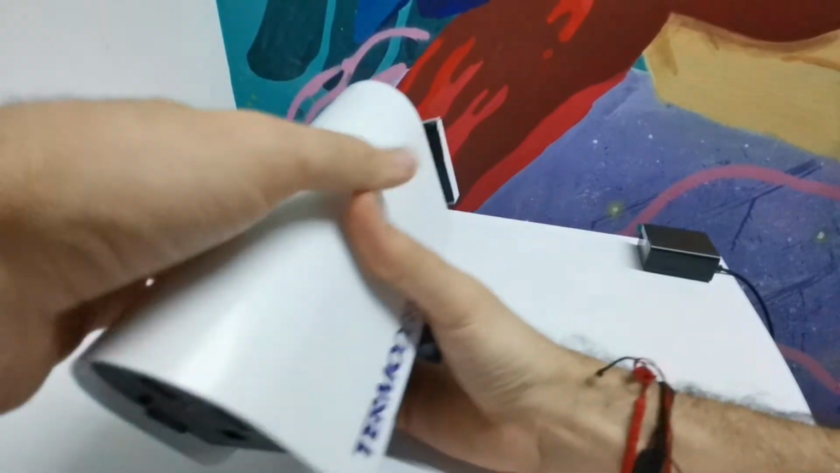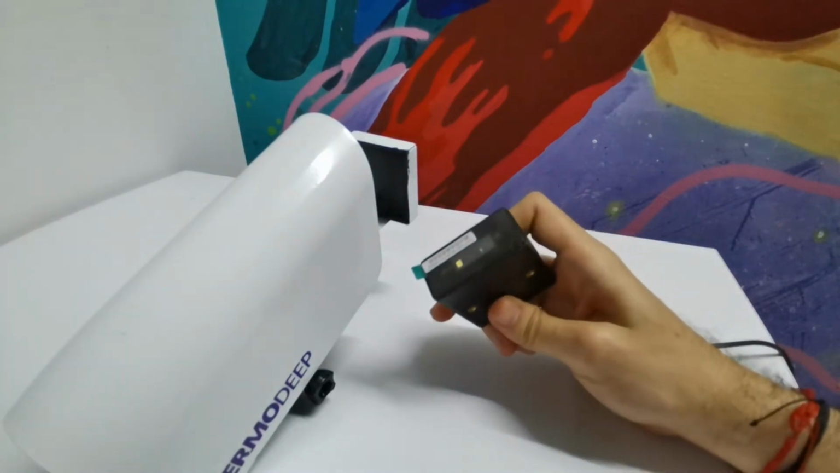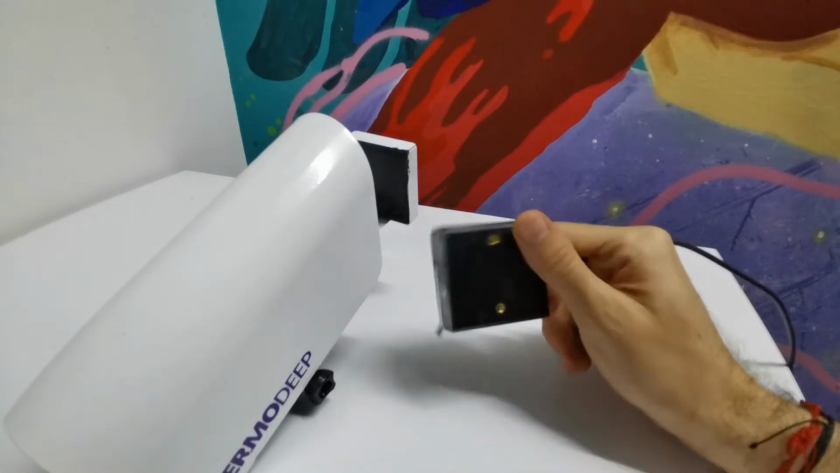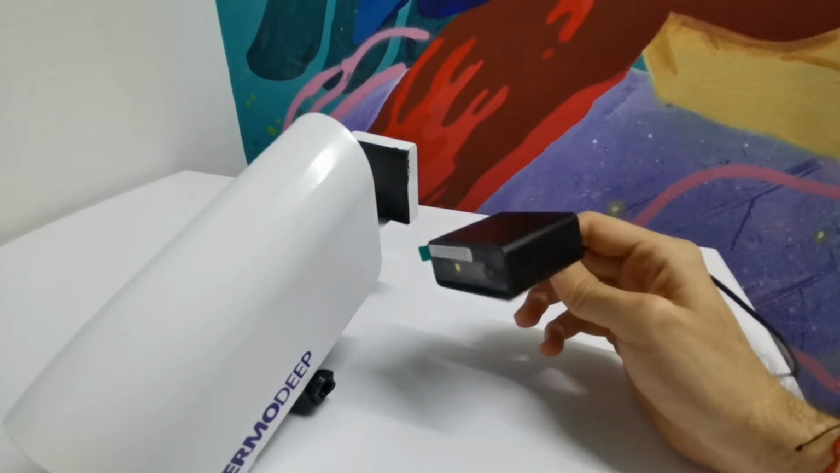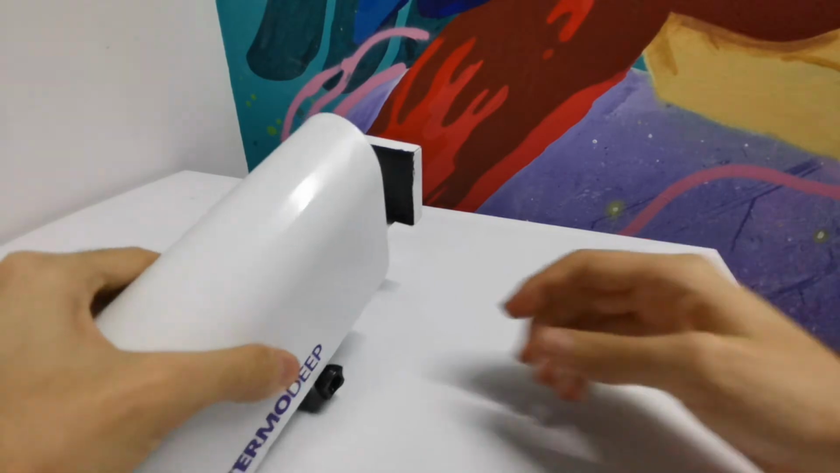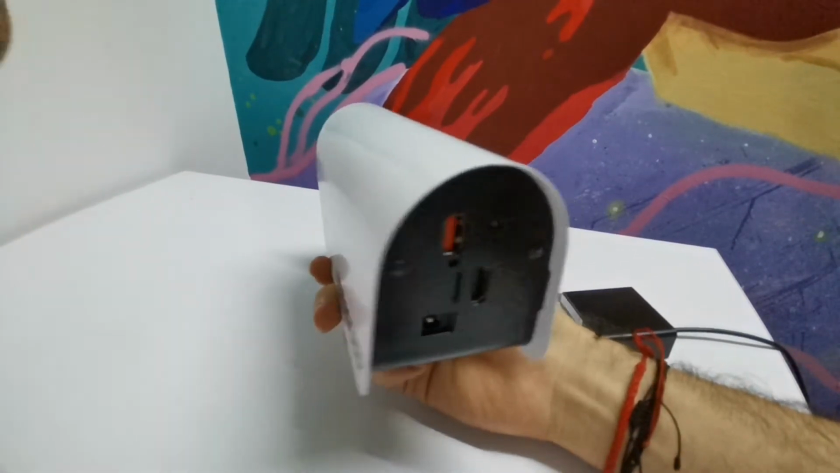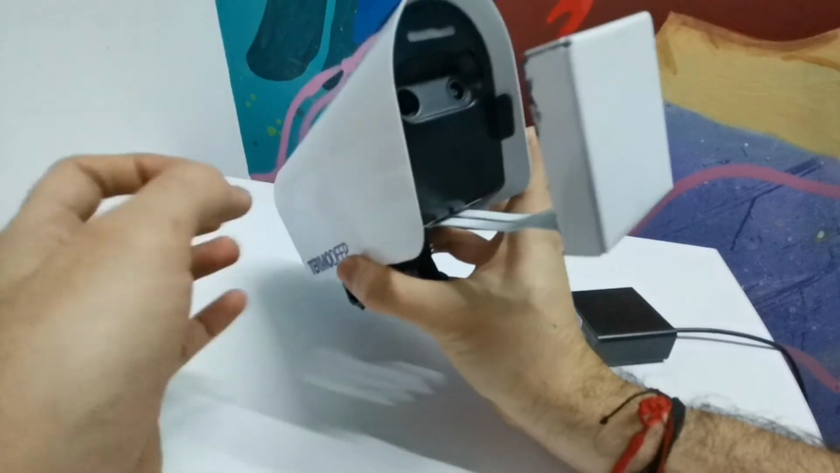With this USB you can connect, for example, this. This is a barcode scanner where you can read QR codes, ID codes, ID from the workers of a company to be able to identify them. But also there you can connect a mouse, a keyboard to be able to input more information when the people is coming. So this is basically it.